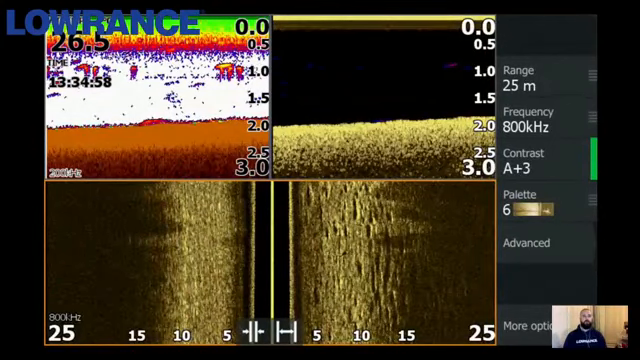So what we've got here on the right-hand side of the side imaging screen, at about the 10 to 15 metre mark, is some digs. This is probably somewhere like Mallacoota, a lot of the Gippsland systems. A lot of the fish are really digging up worm and crab, and this is what I really look for.